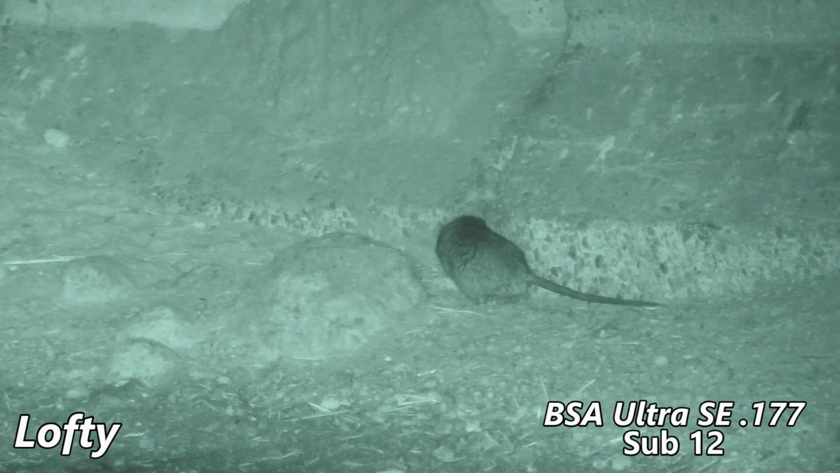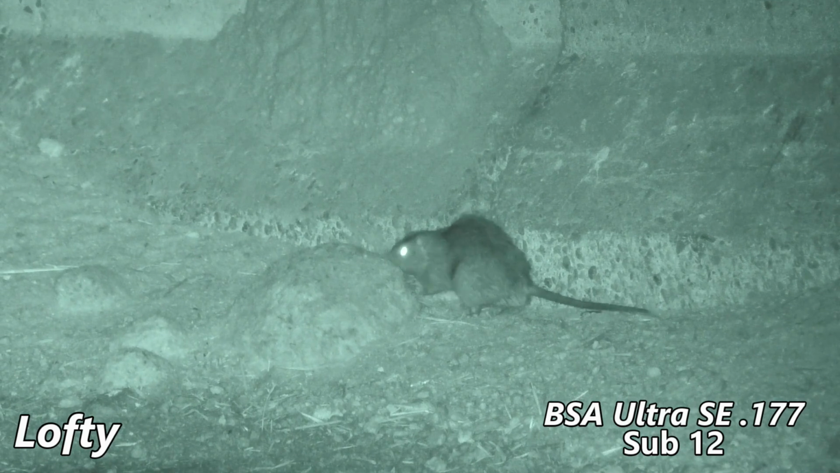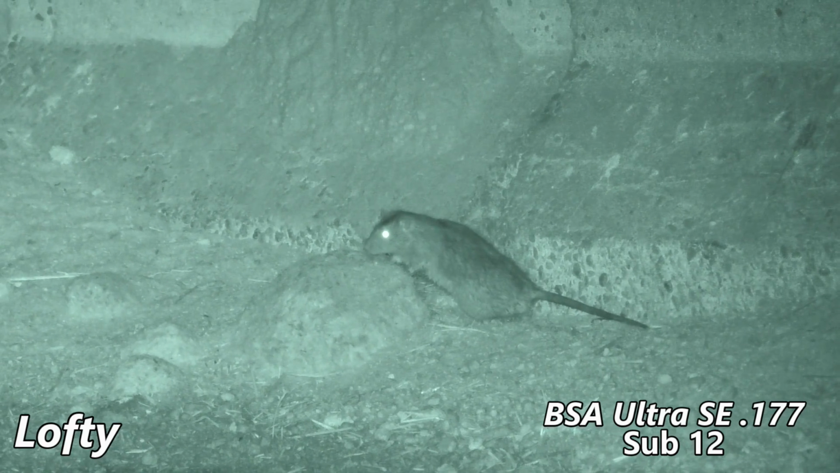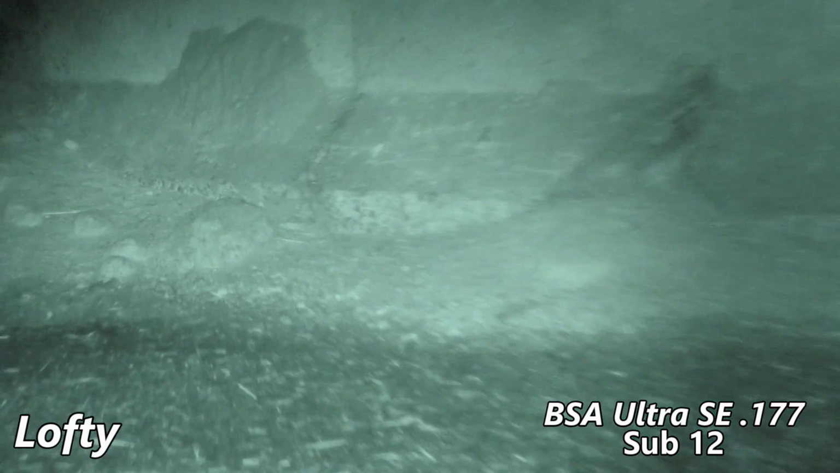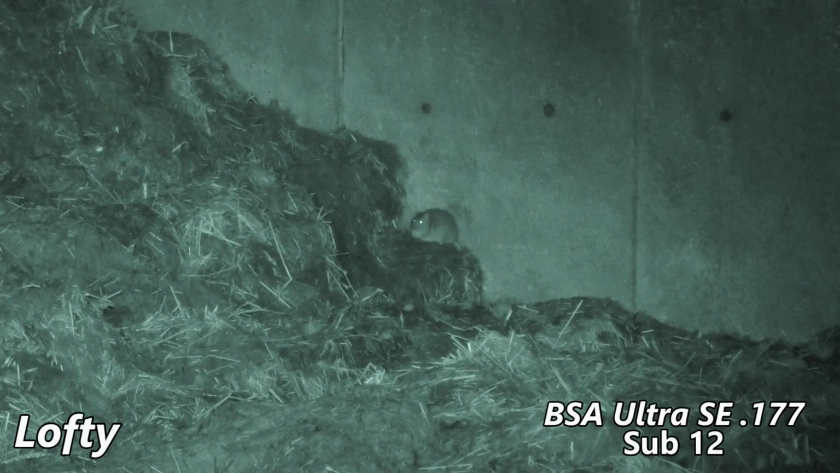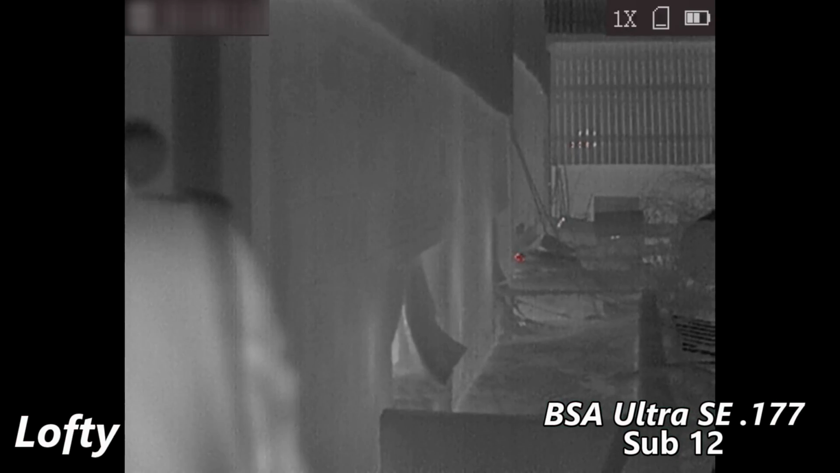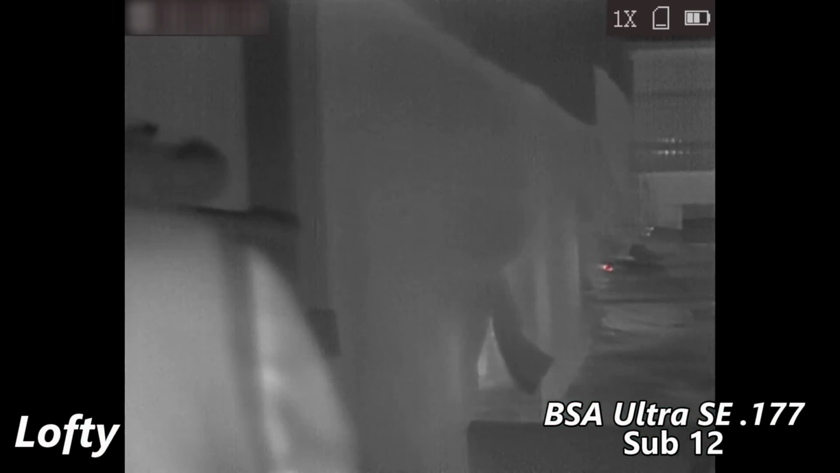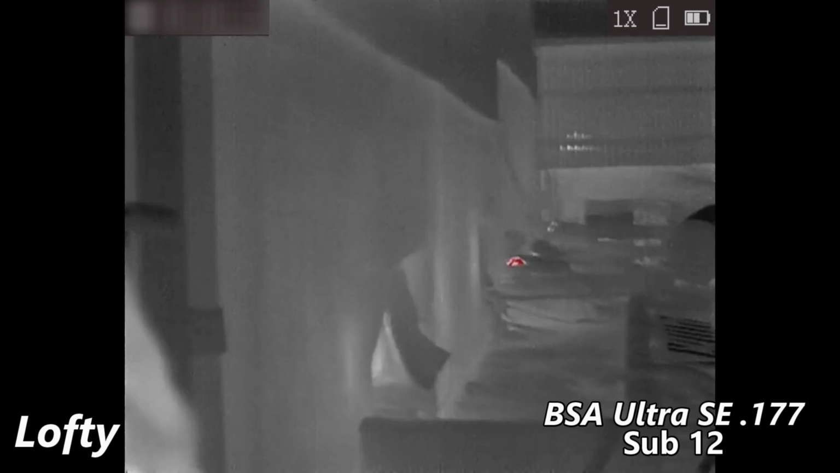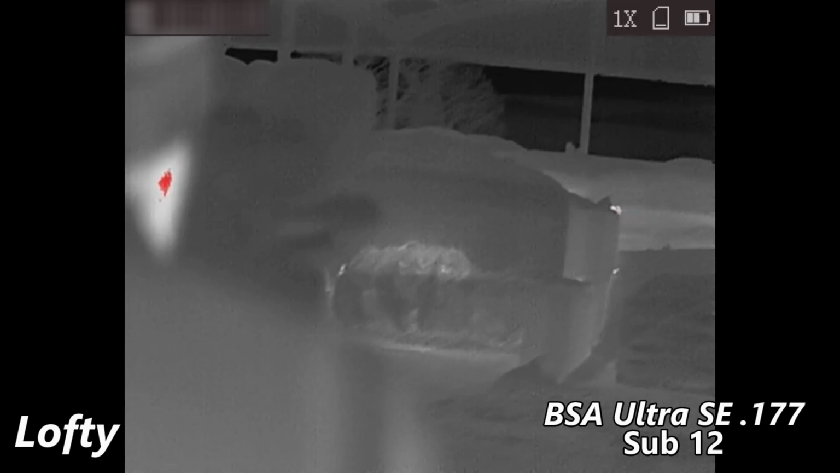So at this point we decide just to have a quick changeover. Doesn't start too brilliantly for Lofty. Misses this one. And he also gets a double miss. But when we're looking through the thermal, he soon gets started. And once again, you get to listen to my amazing sound effects.